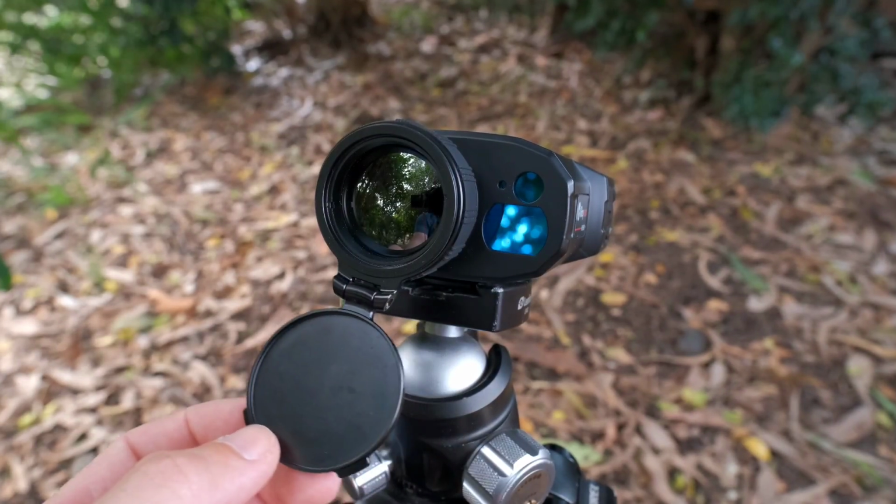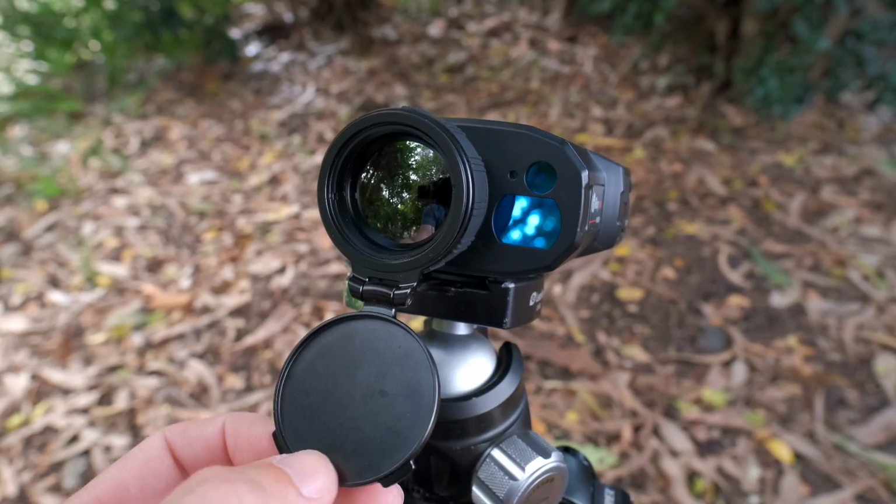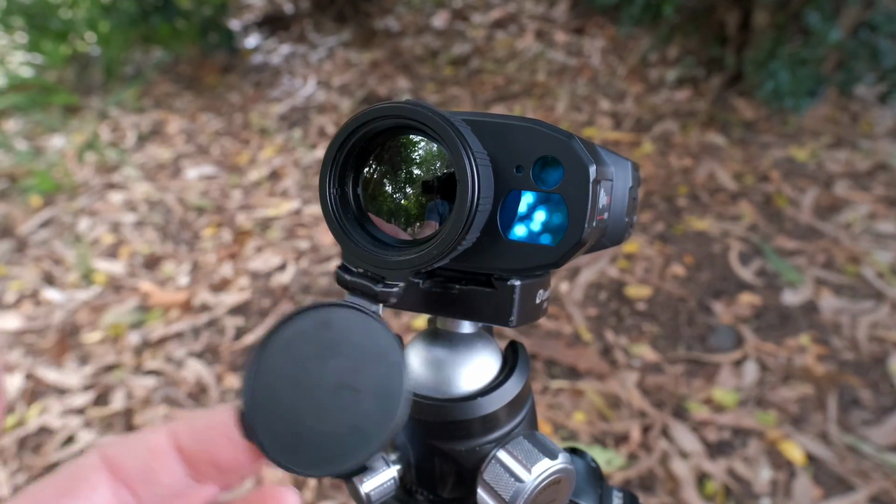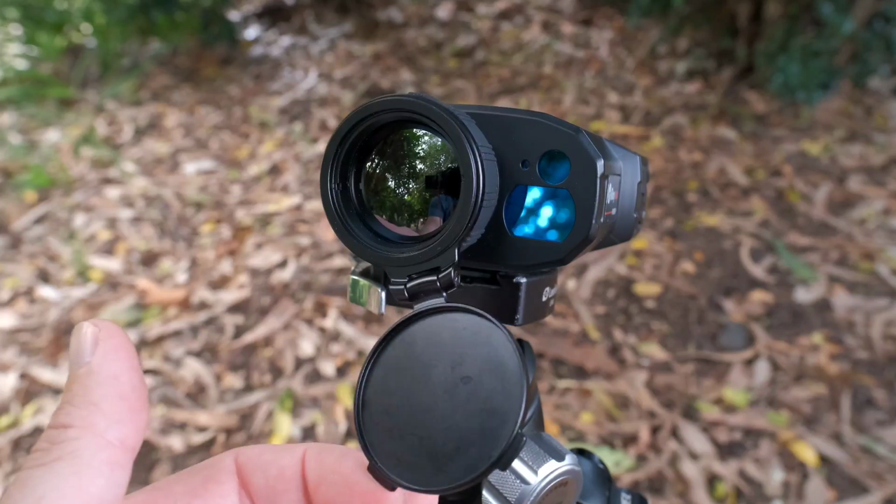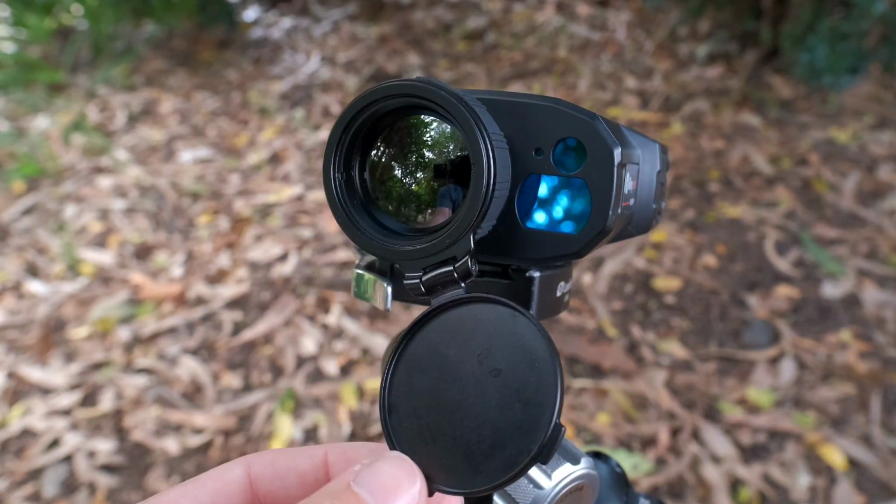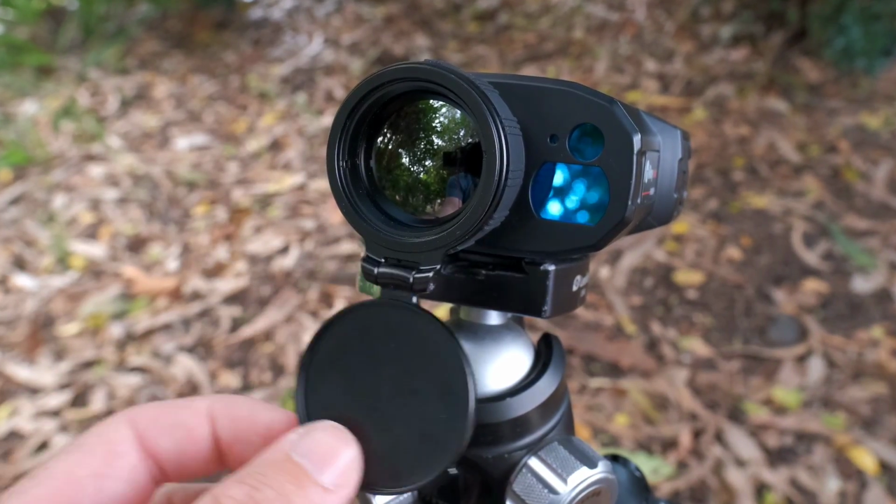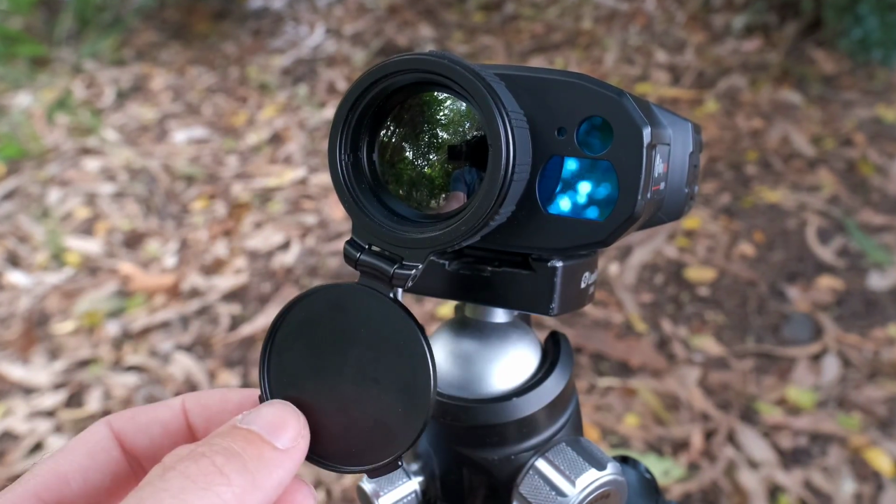I did put a little magnet on the lens cap to hold it fully open. As good as the lens cap is, being anodized aluminium and it's very easy to rotate, it's got that slight grinding noise that the material makes. I did feel that that little amount of noise might give me away in the dark if this clanged around or made that noise while I was hunting.